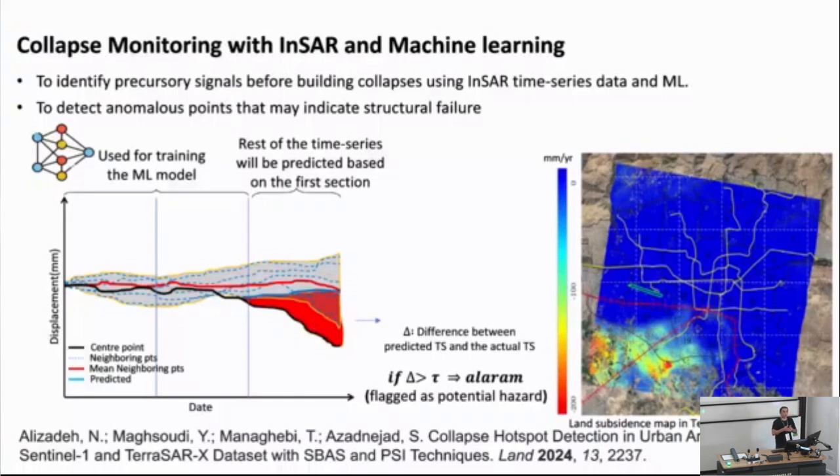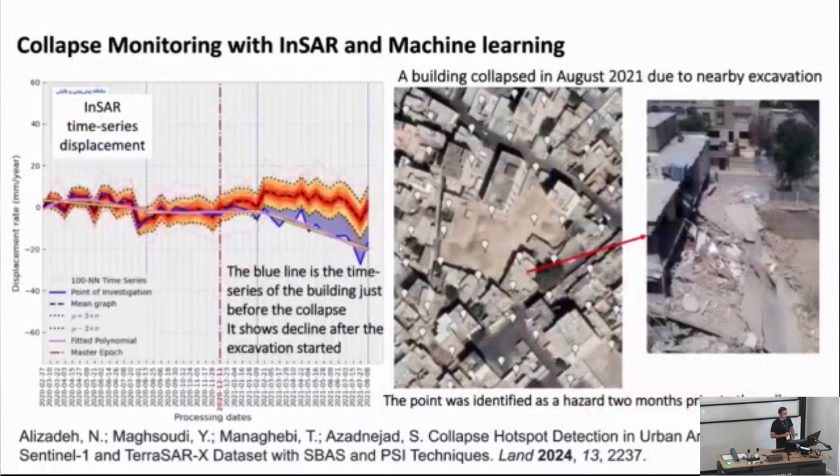And if the difference is larger than a threshold, this is flagged as a potential hazard, because we can see a decline in the time series at that point. And we tested this on a number of points.